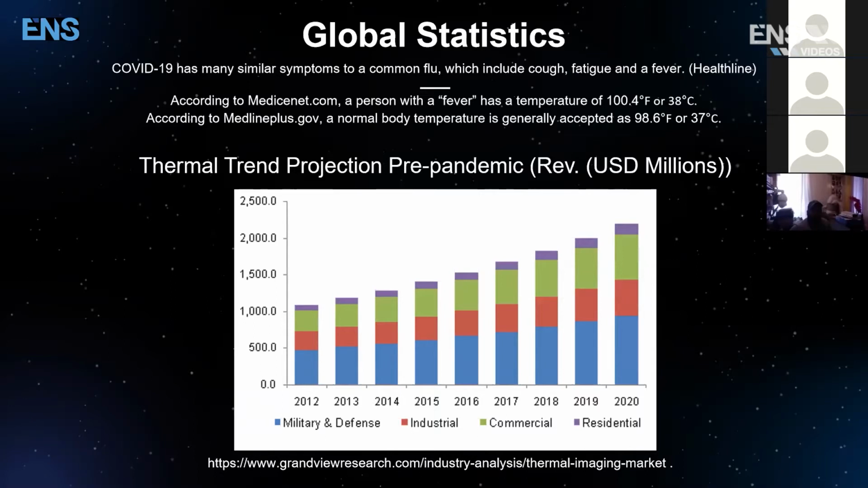We're also talking about the thermal market. And the thermal market pre-pandemic has risen to a 3.2 billion, with a B, billion-dollar industry. And these are all the sectors as of 2012 to 2020, which has skyrocketed in the demand and need of thermal cameras.